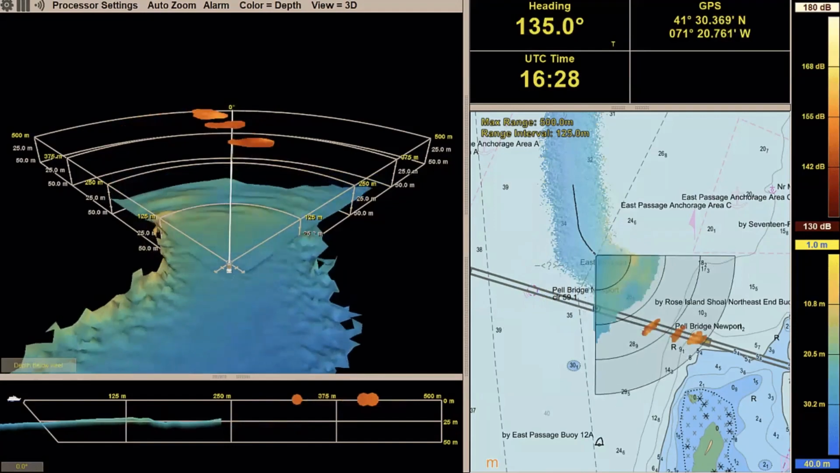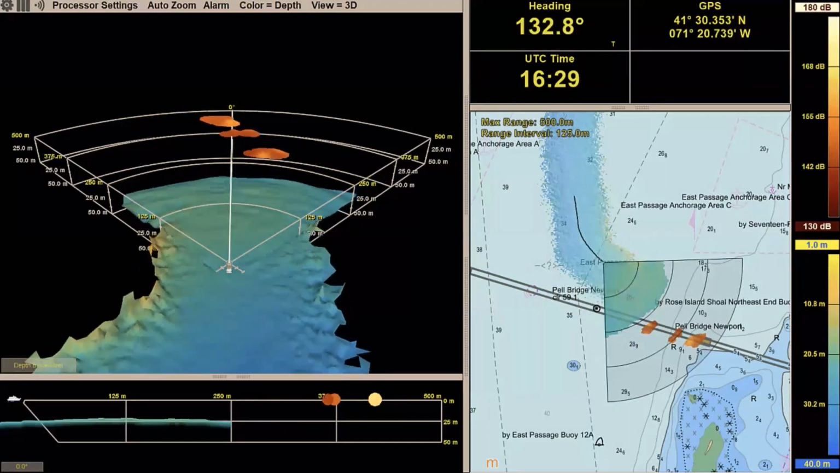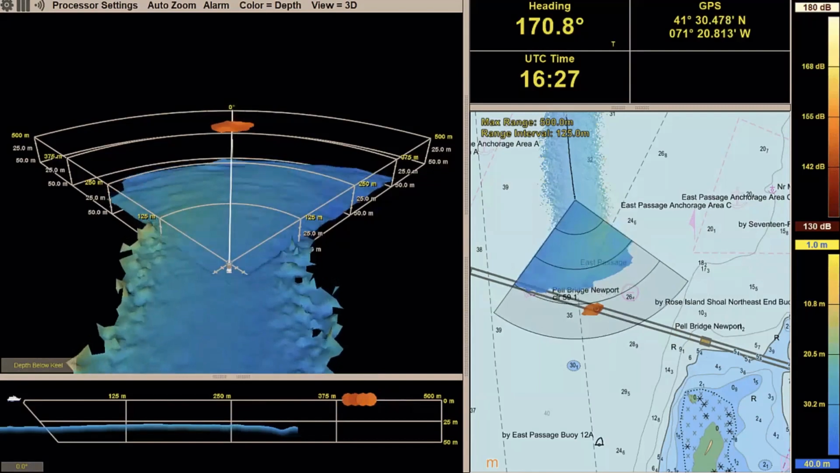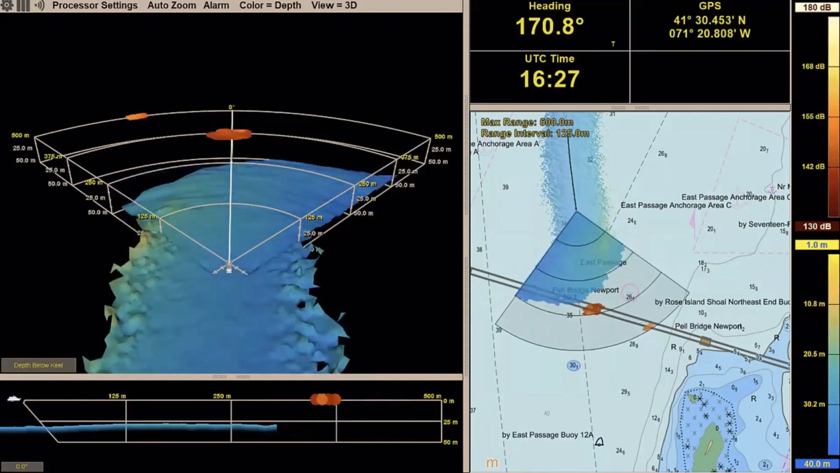In addition to the real-time forward-looking capabilities, we also build what's essentially a gridded bathymetric output, a map. We call this our local history mapping. And all of this is tide corrected using Admiralty Total Tide.